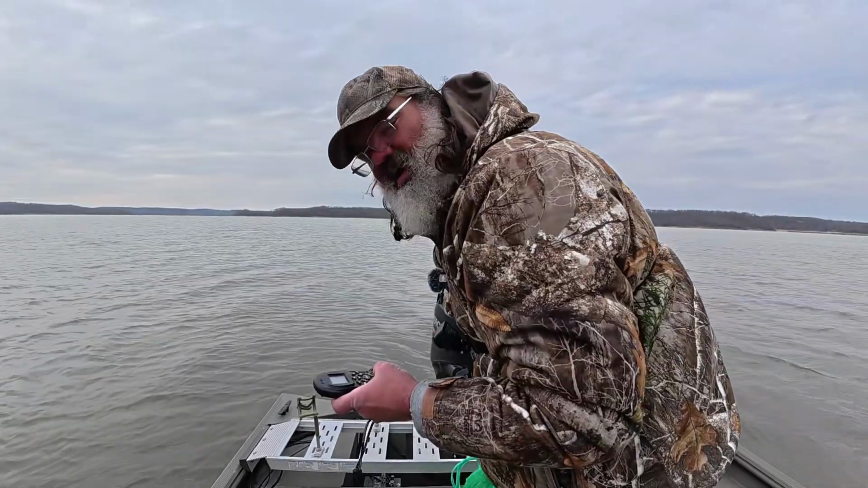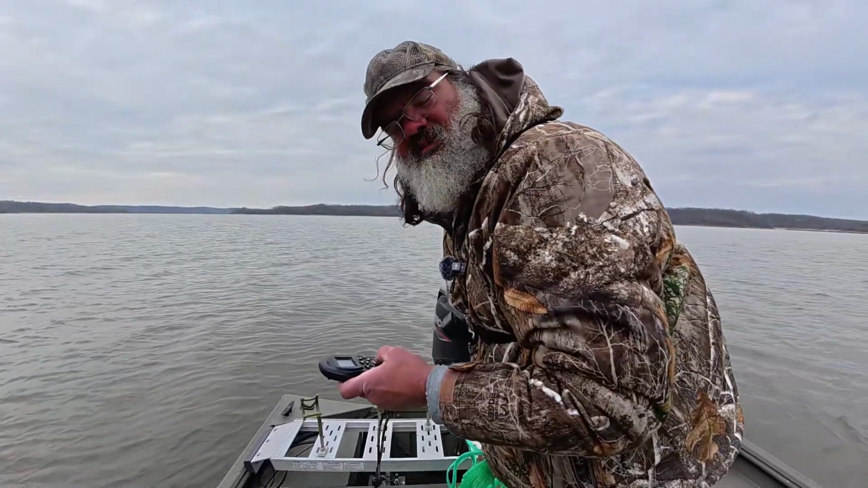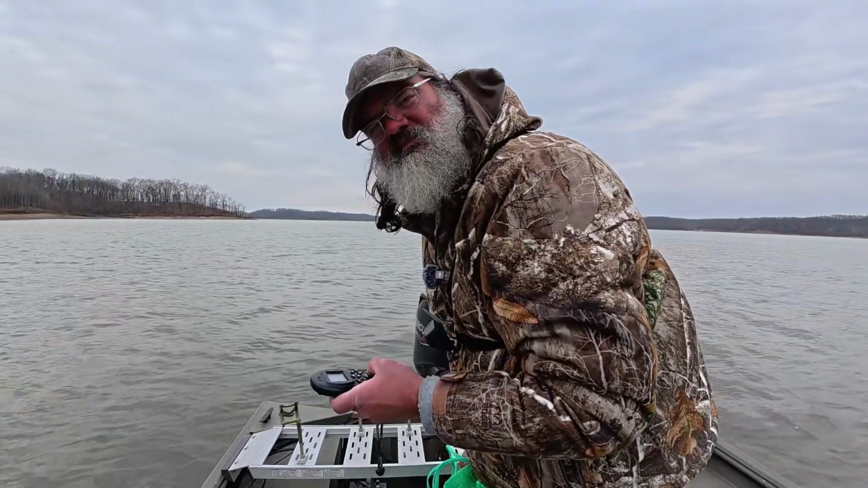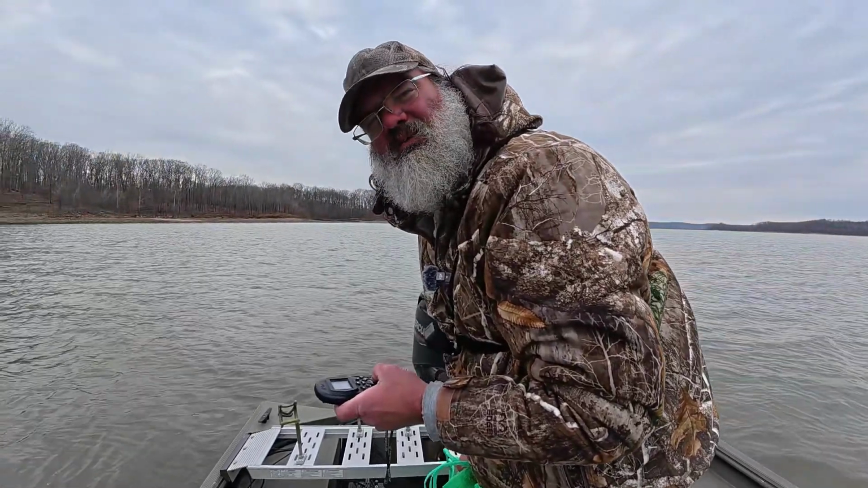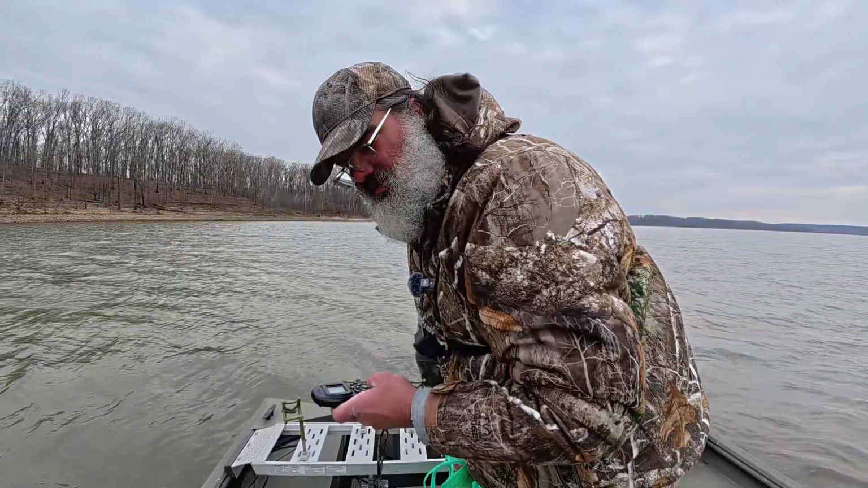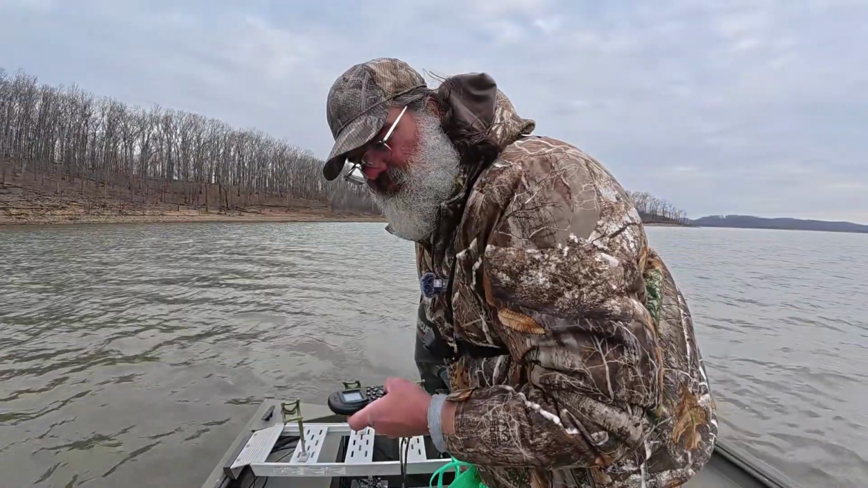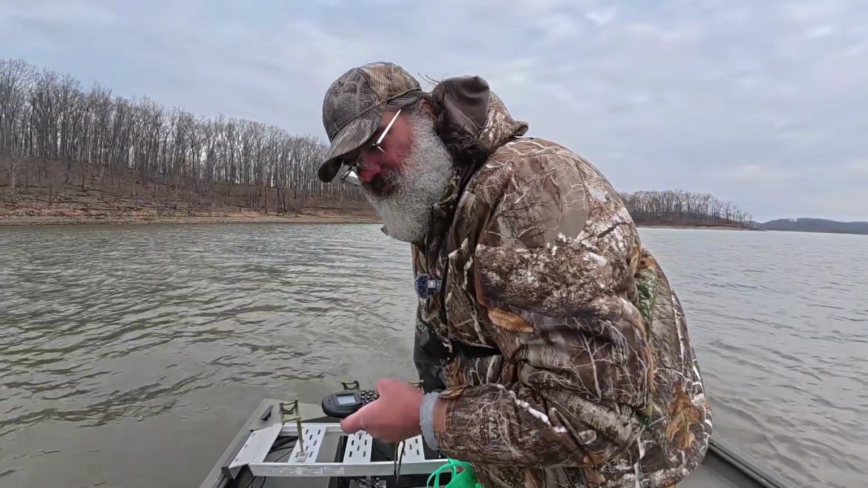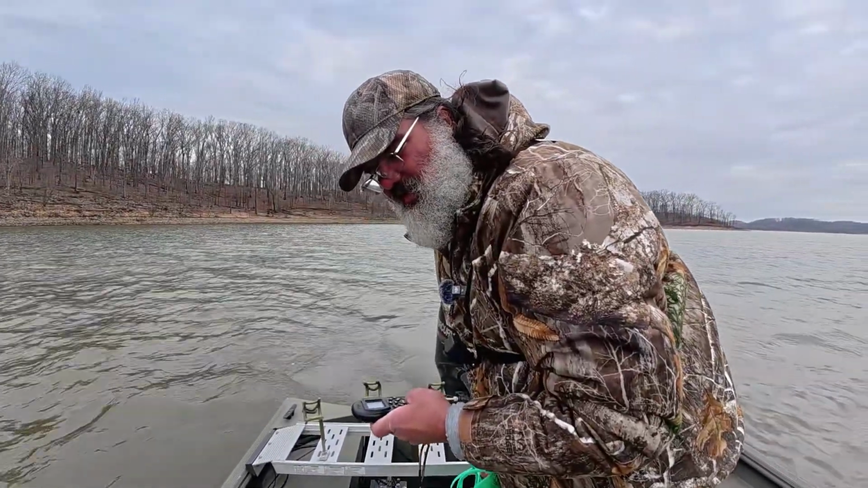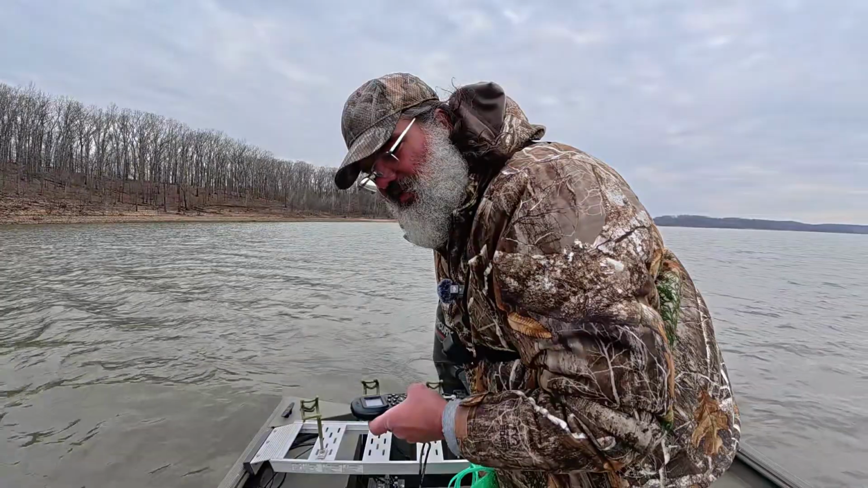They wasn't over to the right. I'm gonna take her off a spot lock and see if I can get back over them again. Probably the beating on the boat of the waves and everything got rid of them right there while I was messing around. We're getting back into them slowly right now. We're back over them right now.